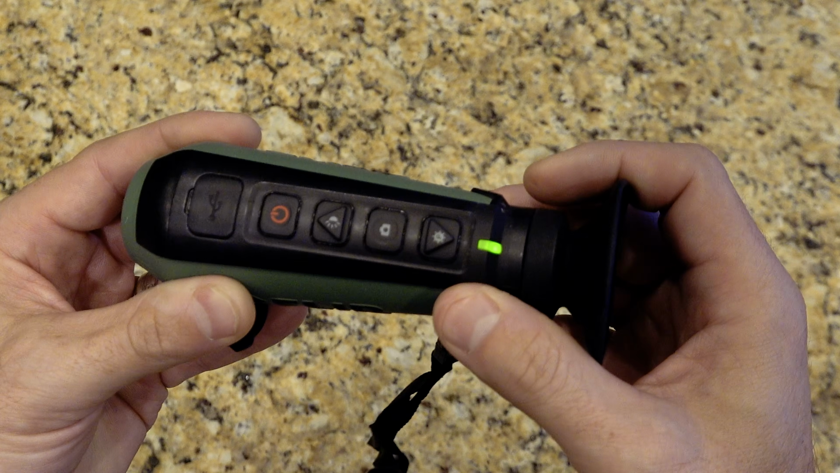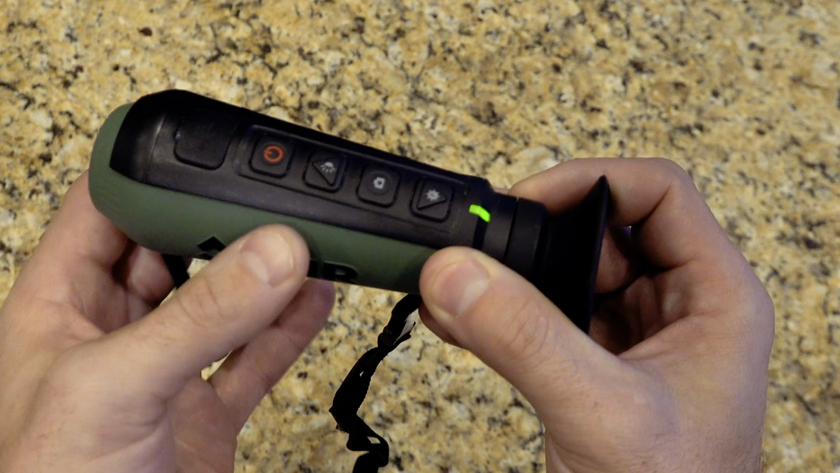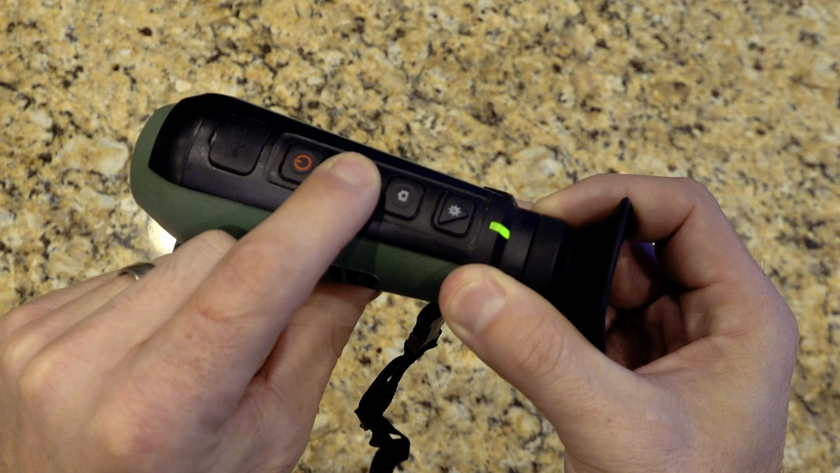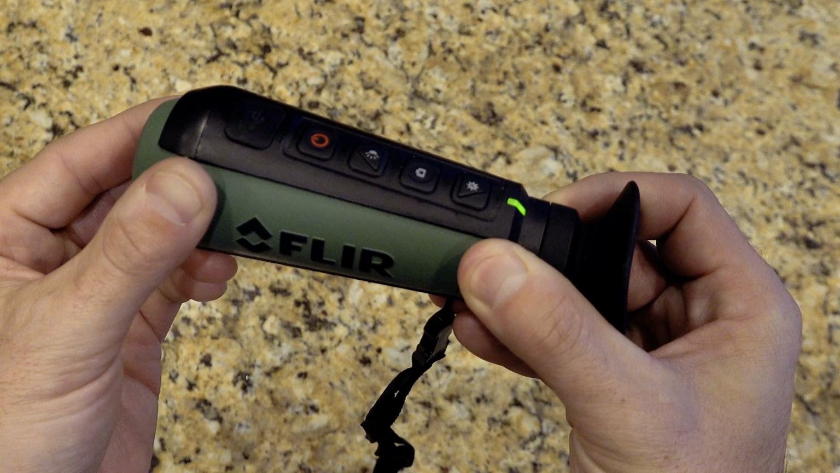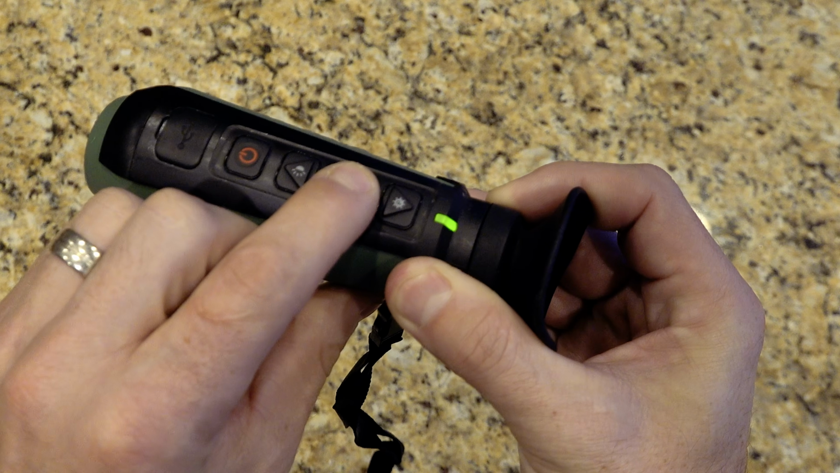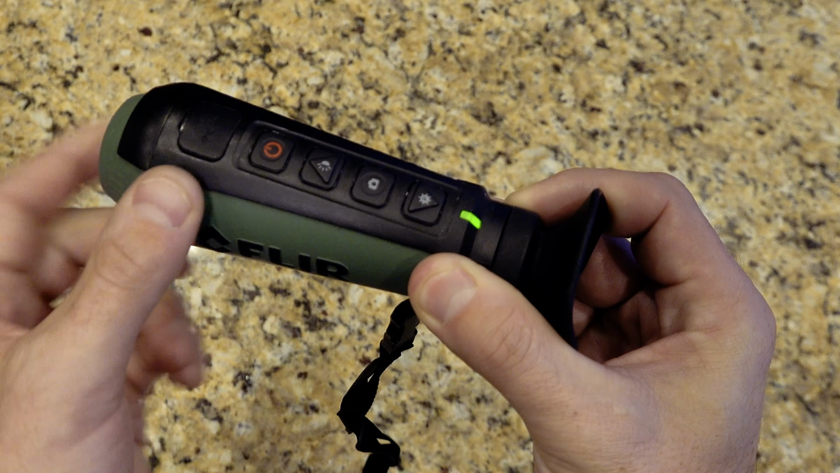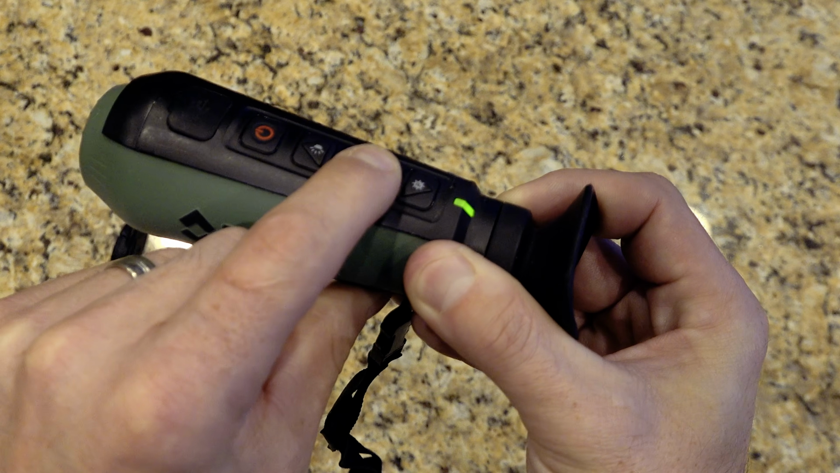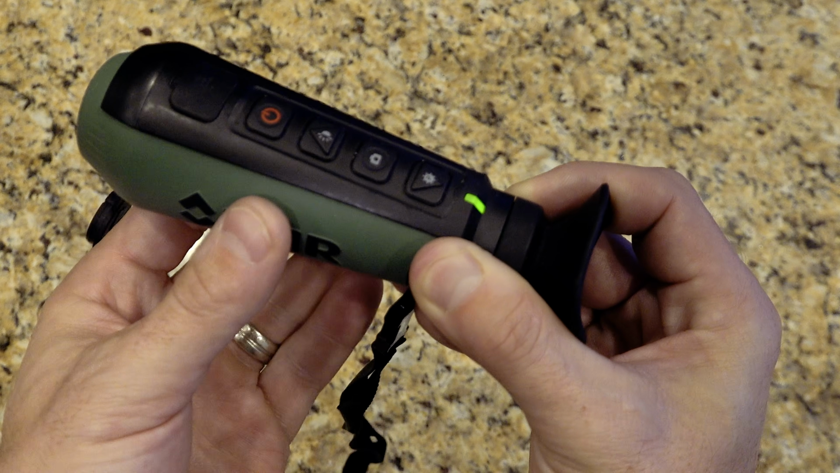Short press on that power button gets you into the menu, and I'll show you that in a second. But the up arrow button will cycle you through or turn the brightness up on the screen that you're looking at through the eyepiece. A short press on the center camera button will take a picture as many times as you want. And then if you want a video, a long press on that center camera button will turn the video recording on. Short press to turn it off.